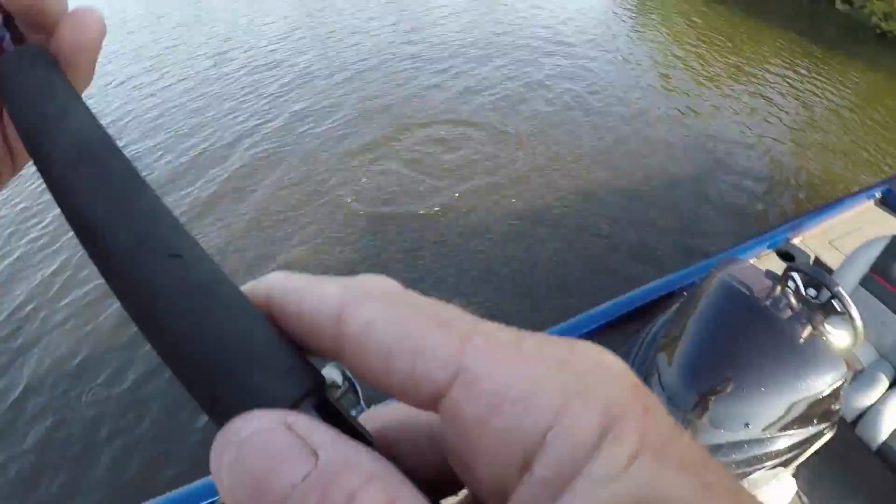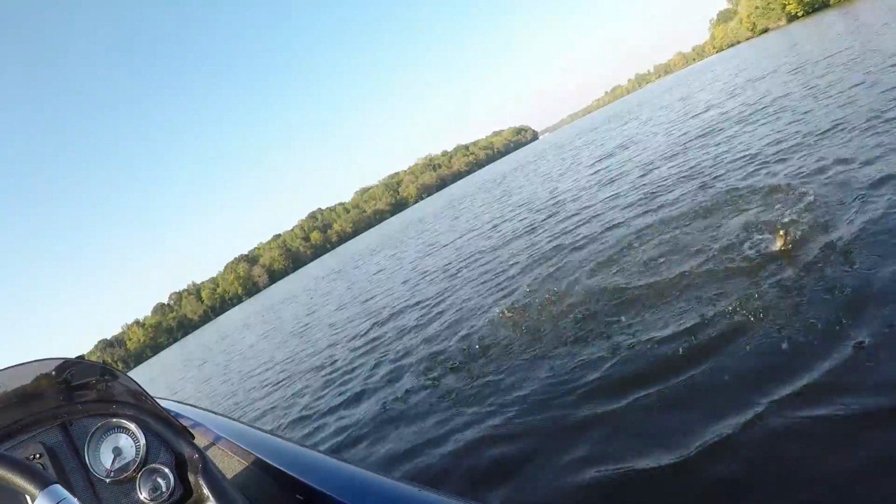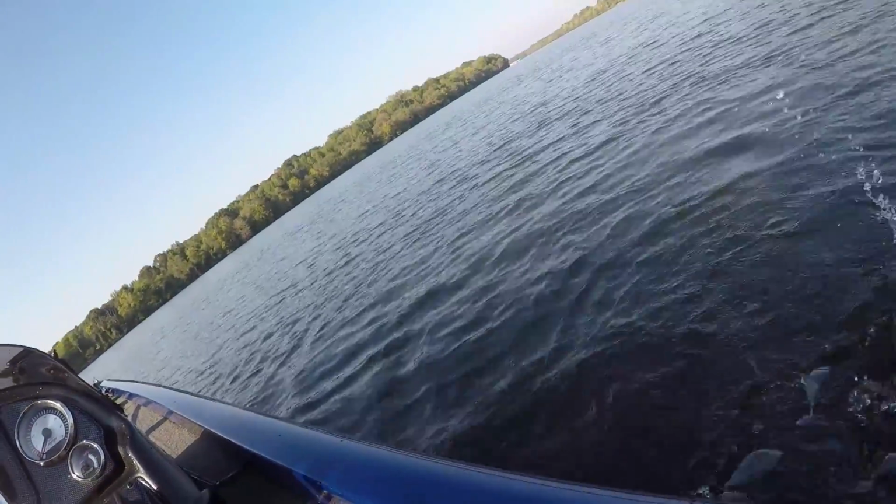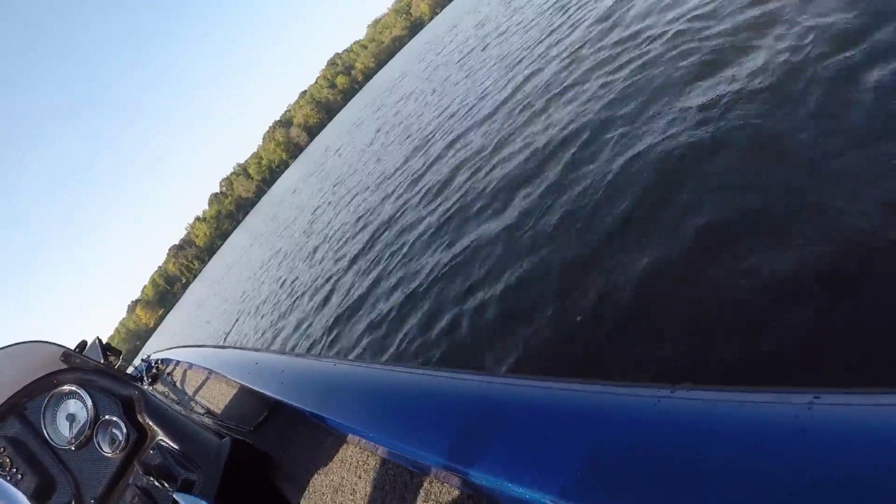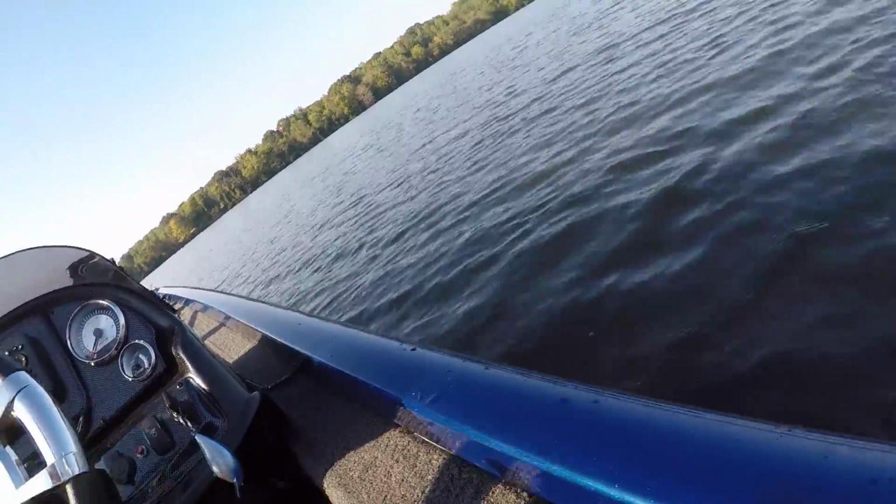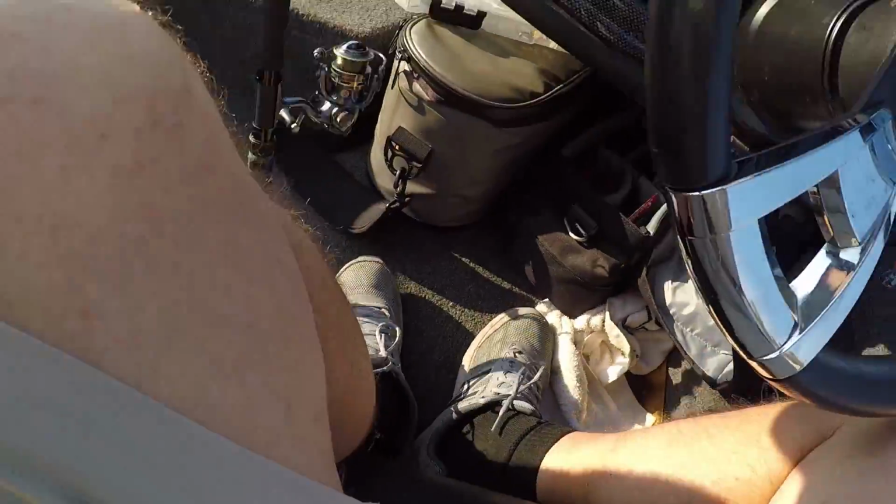That's a nice one too. Guys, I lost the first one. I was bass fishing here this morning. Yeah, y'all going like, yeah, Dennis, you're not bass fishing, dude. That's a crappie. And it's a nice one too. I'm gonna get my net out here. Look at this one, guys. Look at this one. Let me get up here.